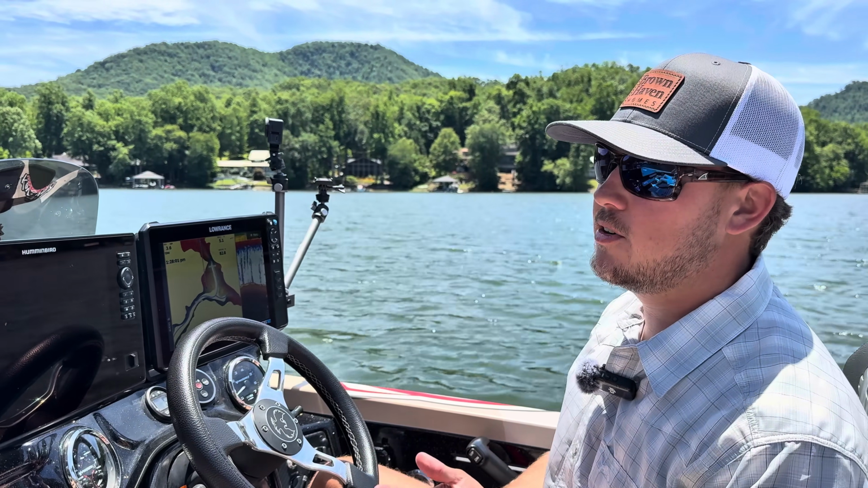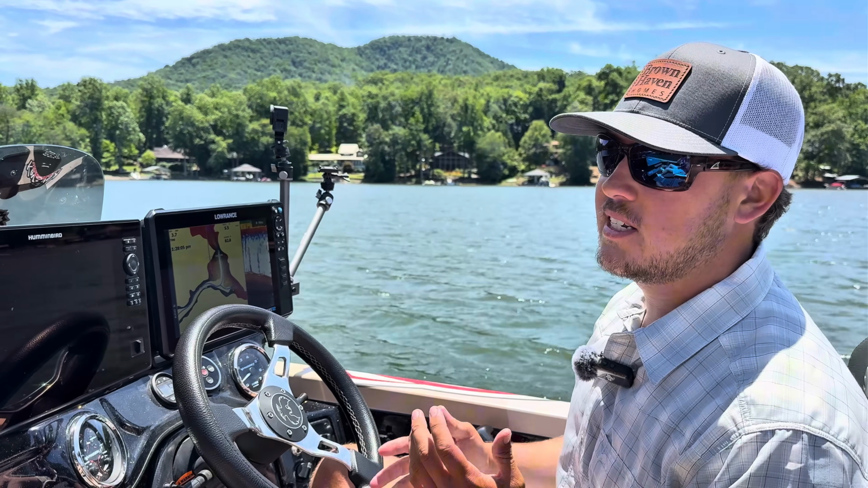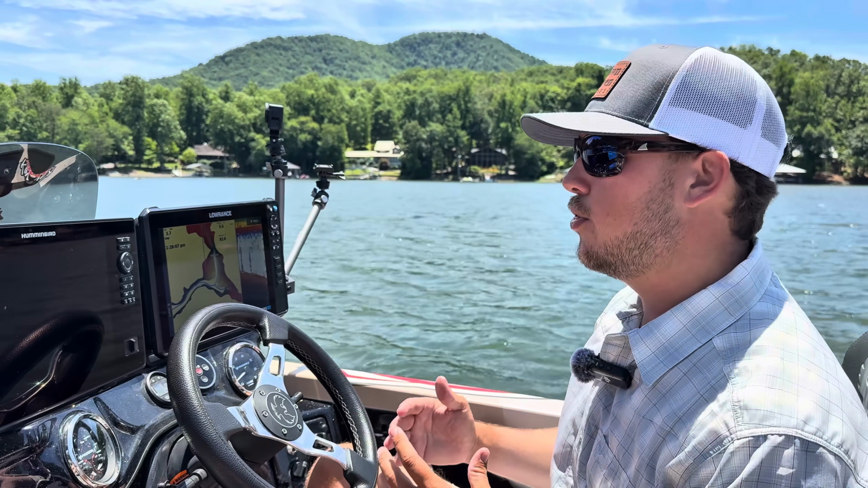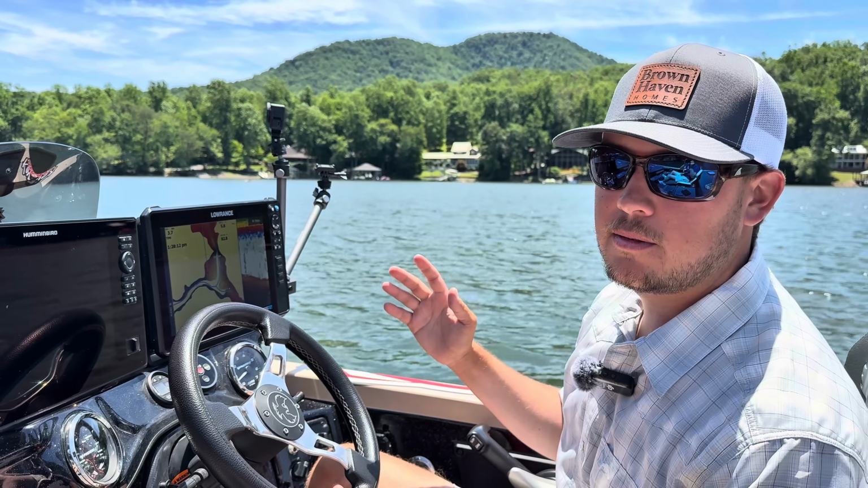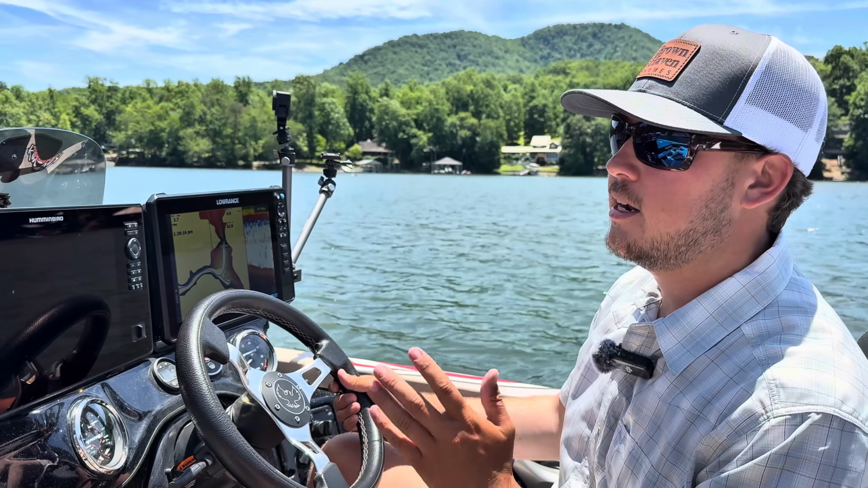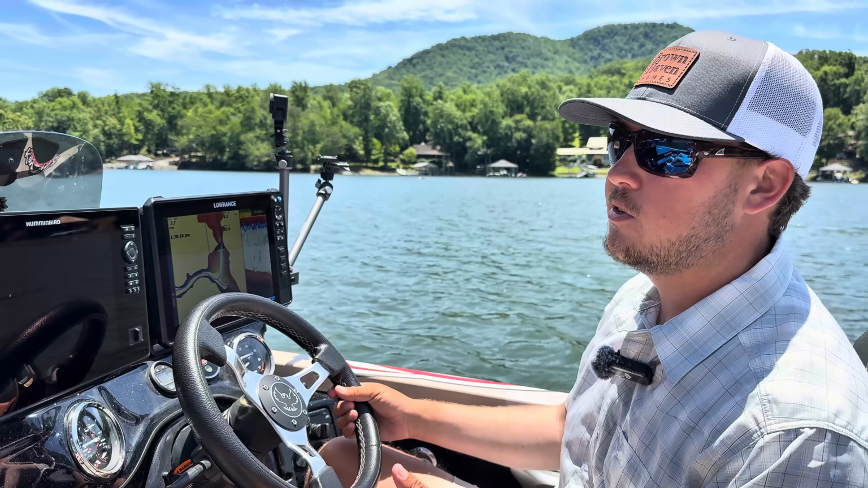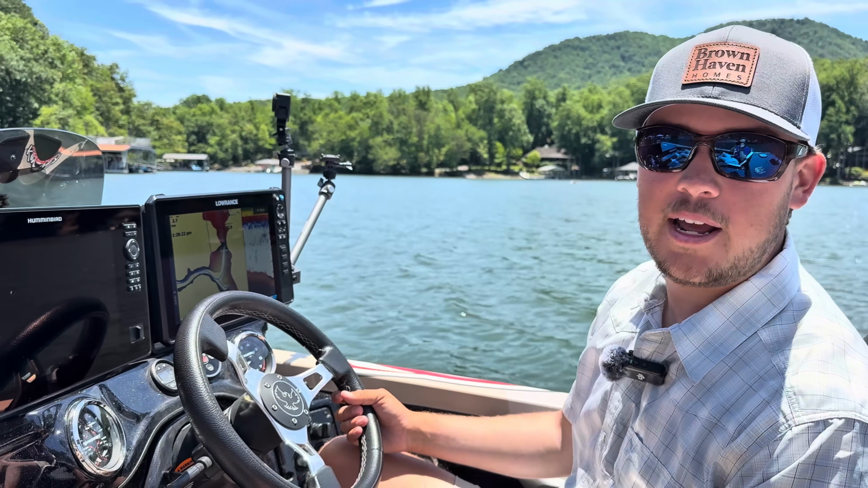So today I'm going to tell you guys why I changed back to Garmin Livescope, the little nuances I think that are good and bad about both, and I'm going to tell you guys my settings. Some are the same, some are completely revamped. So we're going to do that again, show you guys how I operate it, how I use it to its full potential, and we'll see what's going down.